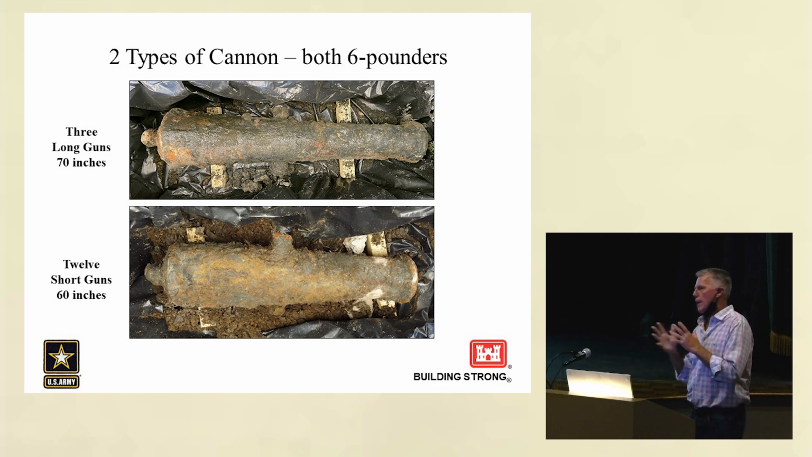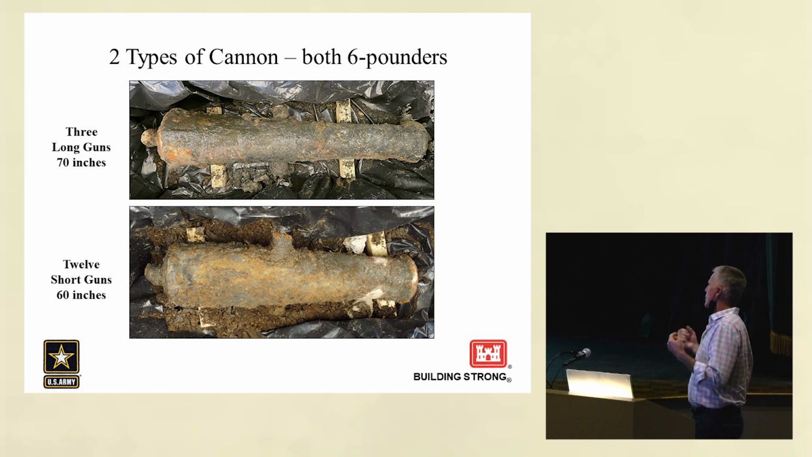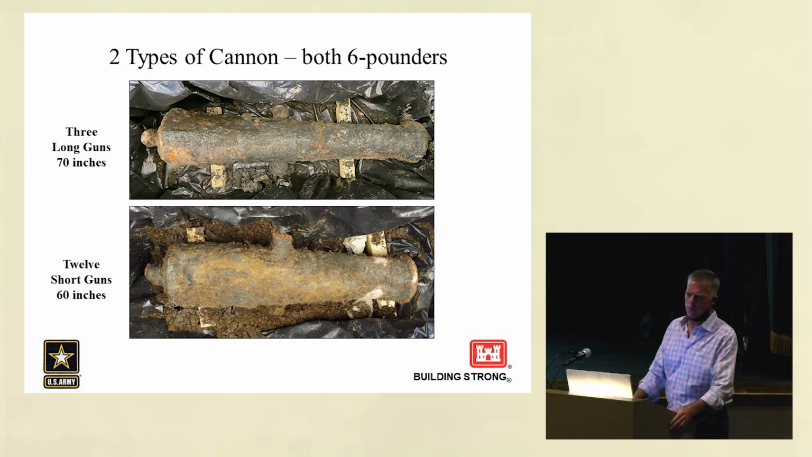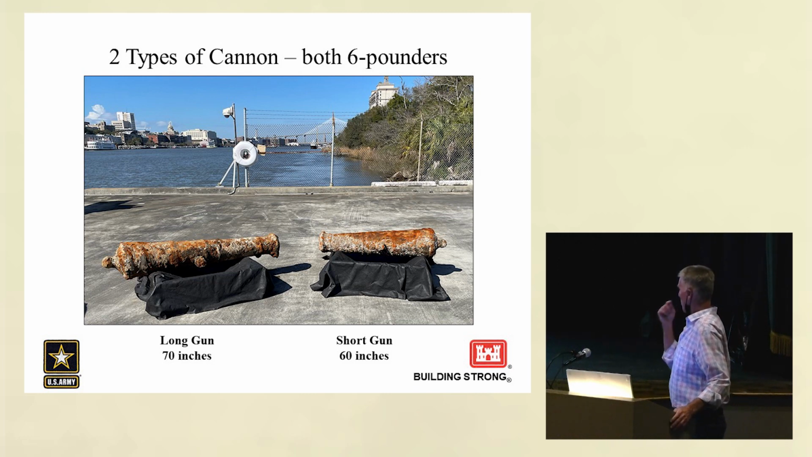And in documenting the cannon, we realized, and there's a total of 15 cannon, we have 2 types. There's 3 long guns of 70 inches and 12 short guns of 60 inches. The long guns are an Armstrong-style cannon. The short guns, we don't have any correlates for them. It's a strange gun. We've never seen it in the archaeological record. We don't see it historically in any images. And we're kind of perplexed on where it may have been manufactured. They're both 6-pounders. That means their bore's about 3.5 inches in diameter.